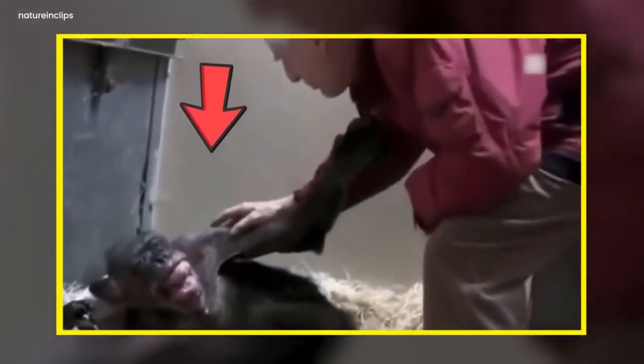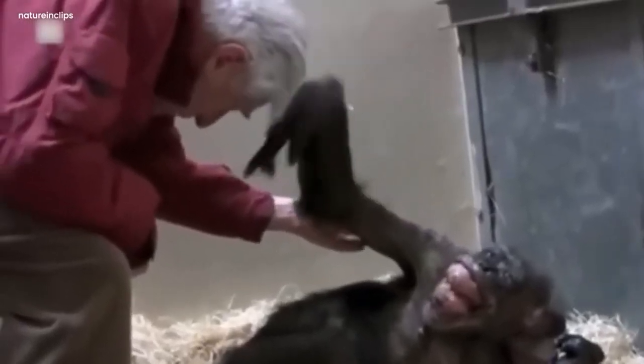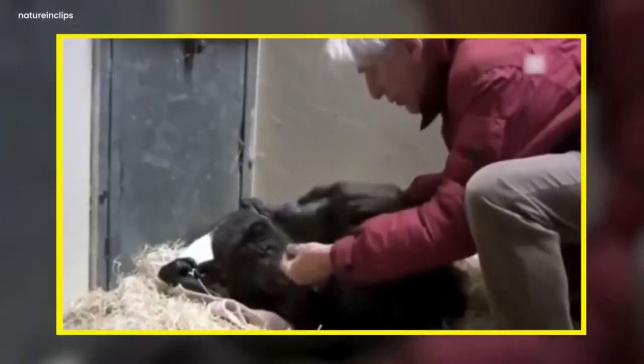The chimpanzee was reuniting with its caretaker. The chimp was lying and its caretaker was rubbing its back. It seemed like he was loving the chimp. He also gives the chimp something to eat.